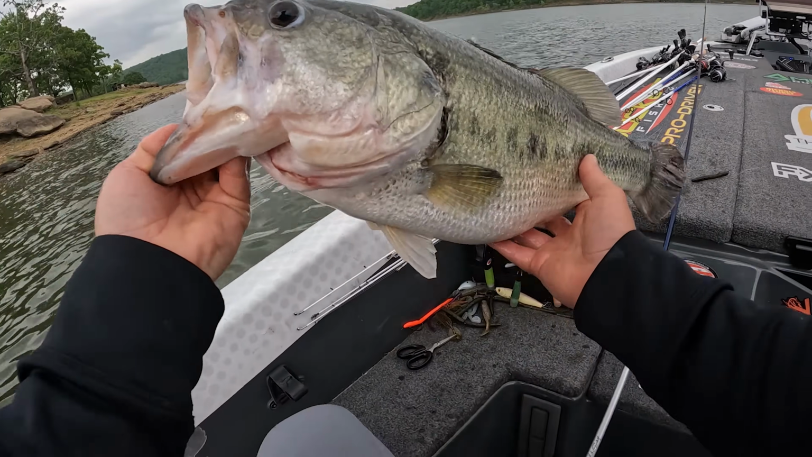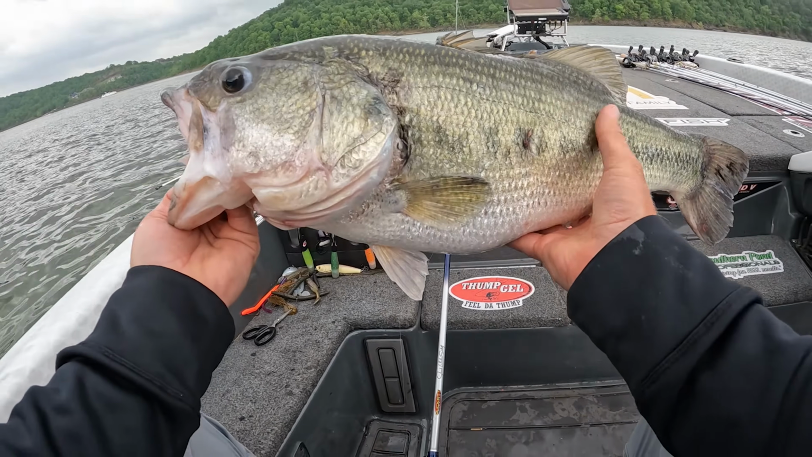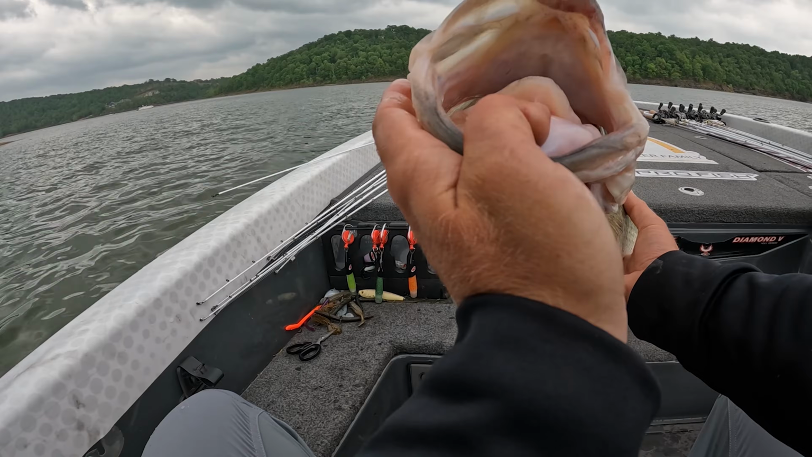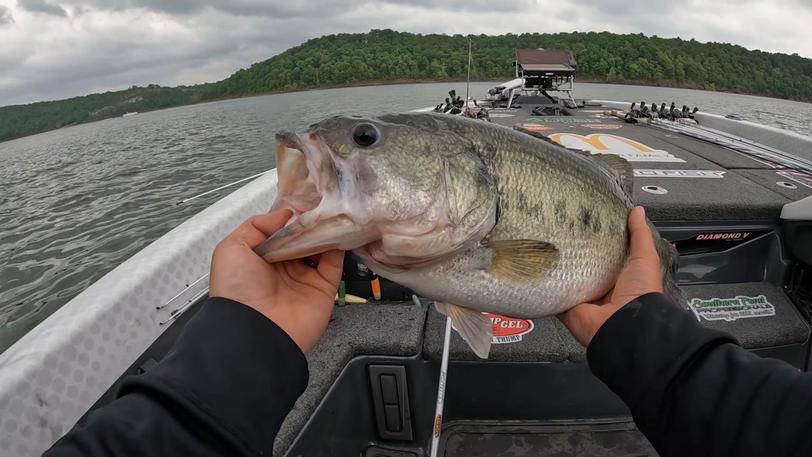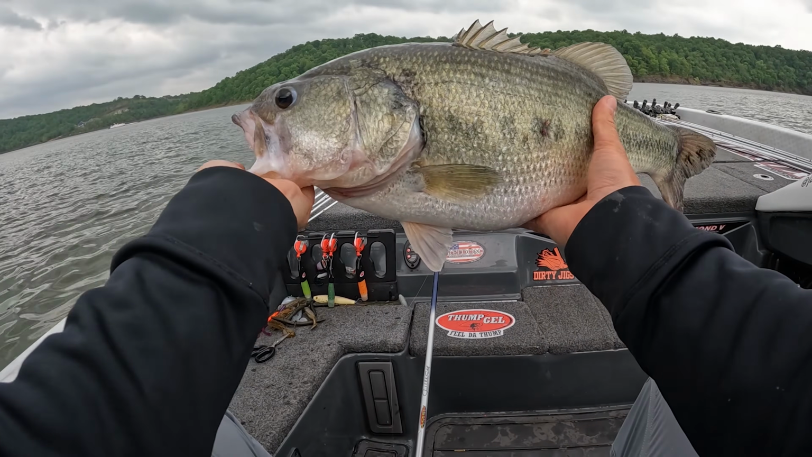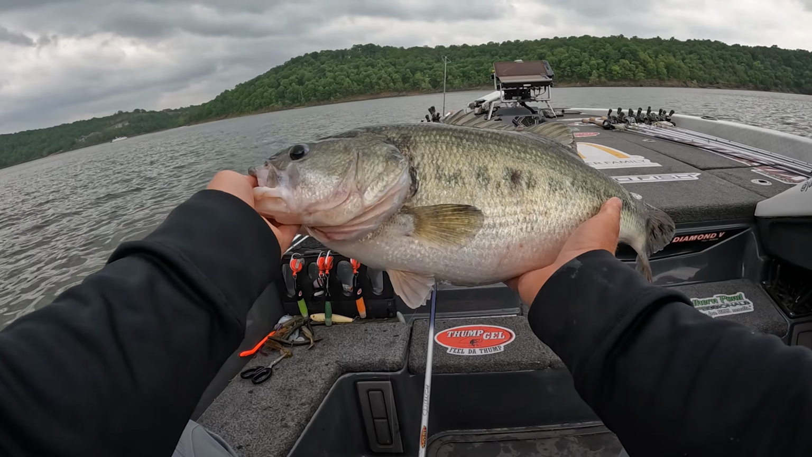This area has been kind of interesting. I've just been going along, haven't necessarily been focused on one particular spot, just been kind of going down the bank. And I think I figured something out with the Ned rig. That is a true freaking giant. Wow, that's the biggest fish I've ever caught out of this lake. Biggest bass I've ever caught in Oklahoma. What a beautiful bass.